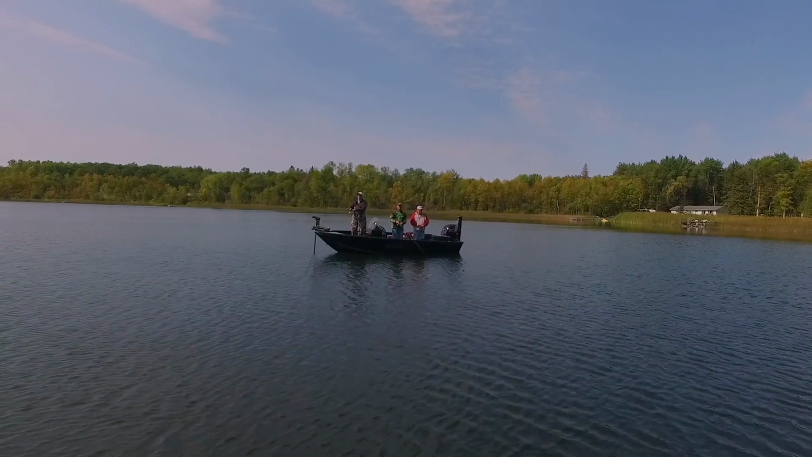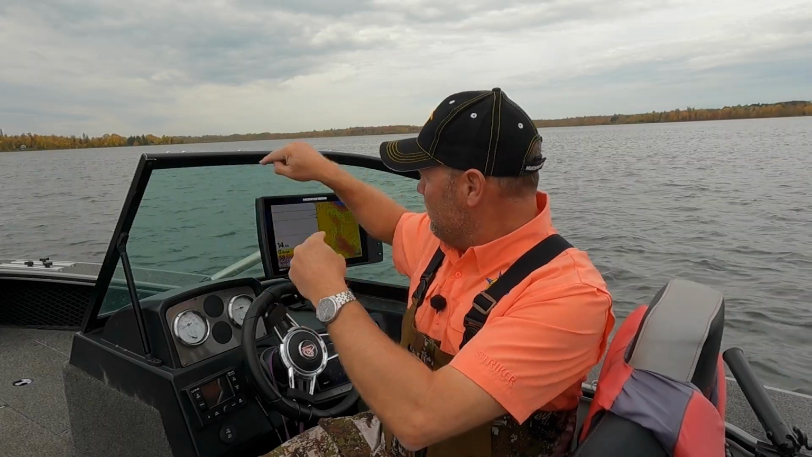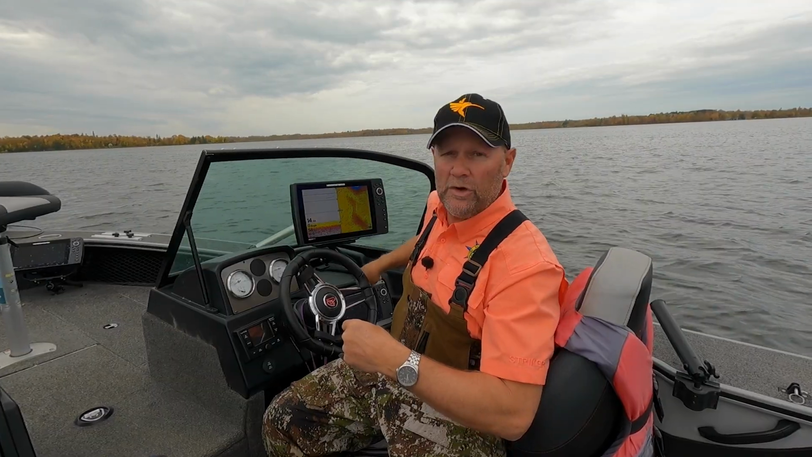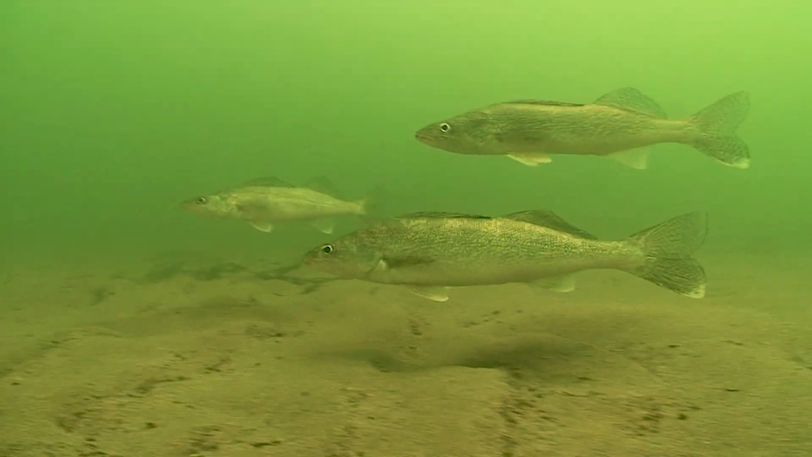I want to come back to that spot later today, but now I'm not up in the bow to find that exact spot. I'm here at the steering wheel. Well, because these units are talking to each other, that waypoint transferred to this unit as well, and to this unit. So now I can be sitting at the steering wheel and I can find that exact waypoint as I motor in that I dropped when I was up there fishing.